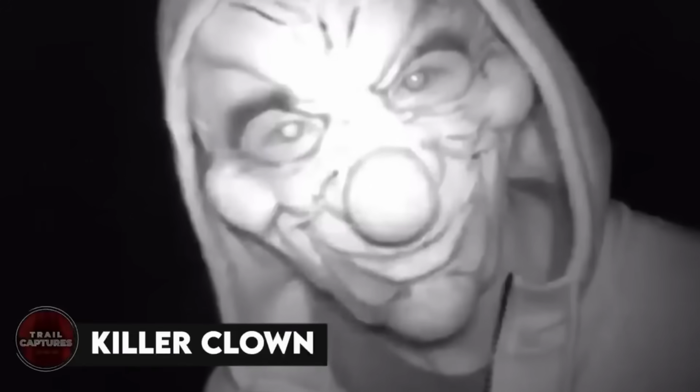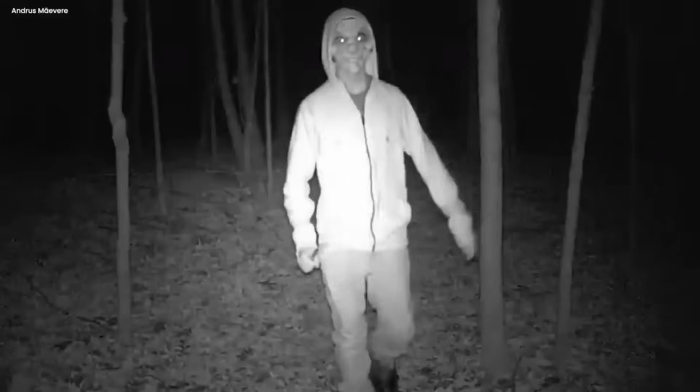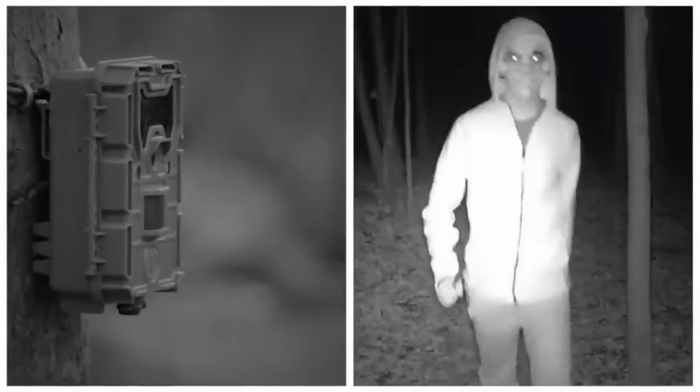Killer clown. A strange and unsettling video emerged from a deep forest, puzzling both the operators and viewers. They witnessed a spooky clown figure that made them feel uneasy. This eerie clown was seen walking among the trees, only visible through the night vision of the trail camera. Strangely, it seemed like the clown noticed the hidden camera and confidently moved toward it.